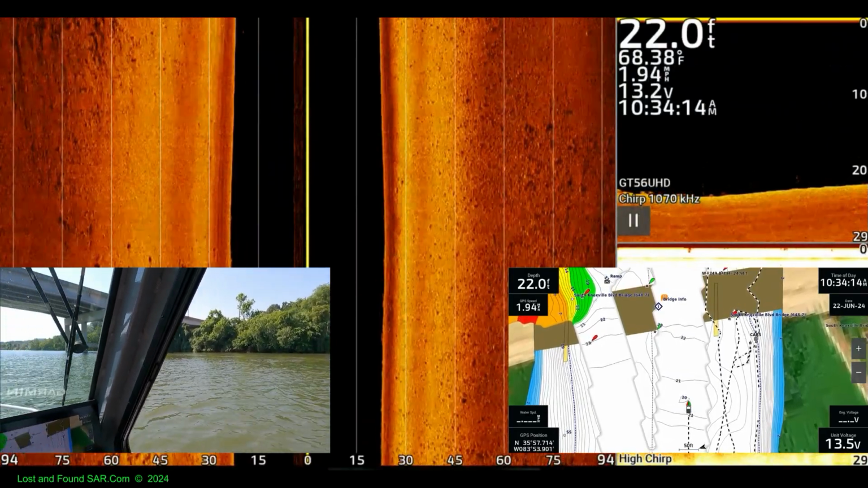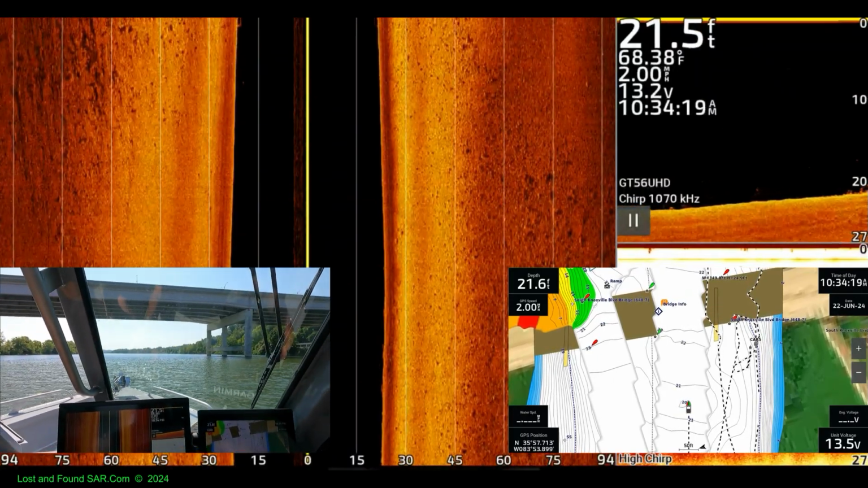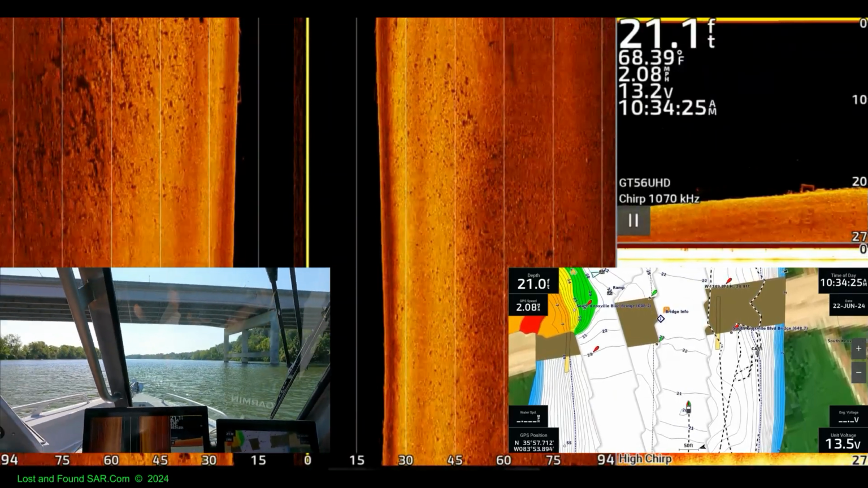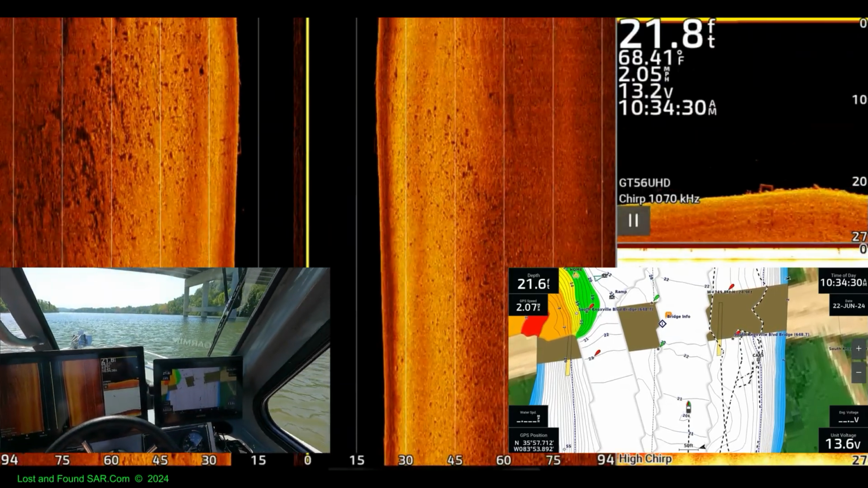Pretty cool. Boy, it's got to be hard on the knees. She's graduating to the standing up phase, maybe. Start sitting down on knees and standing up. I don't know. Or maybe because that boat was going down. Could be.